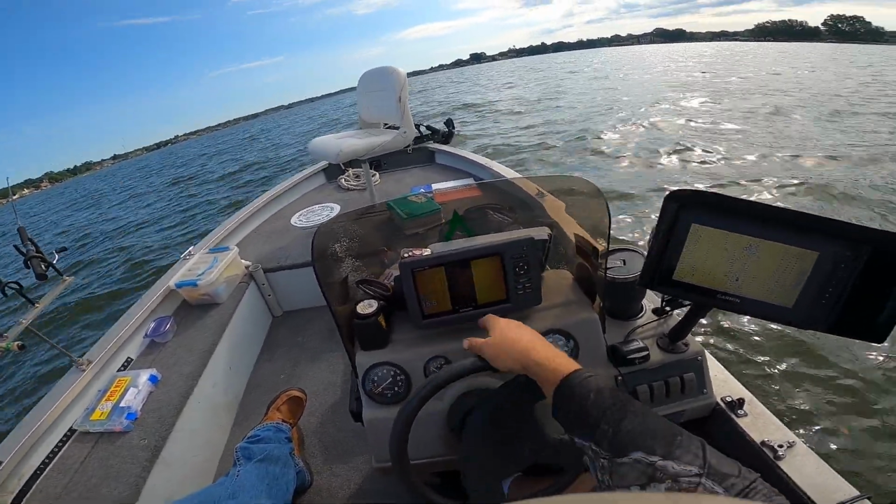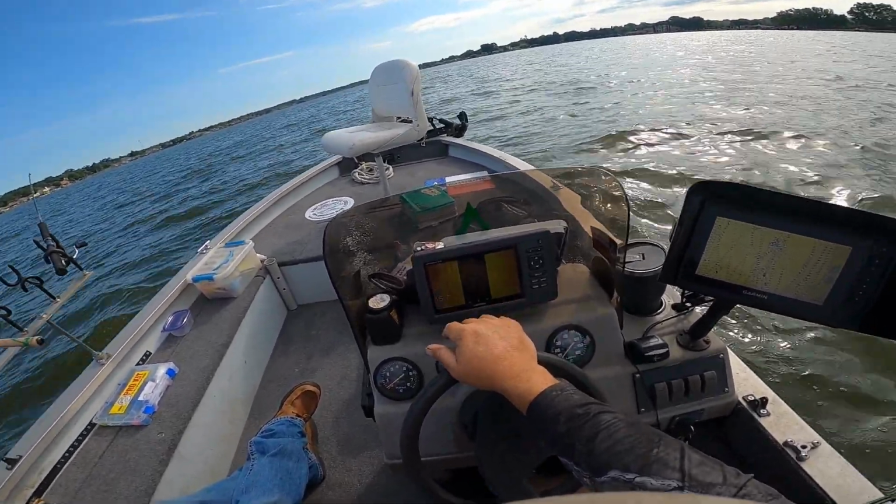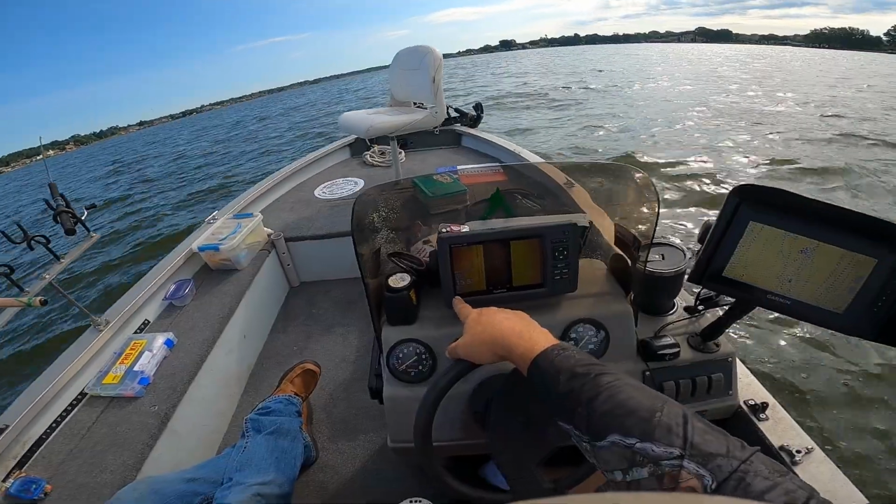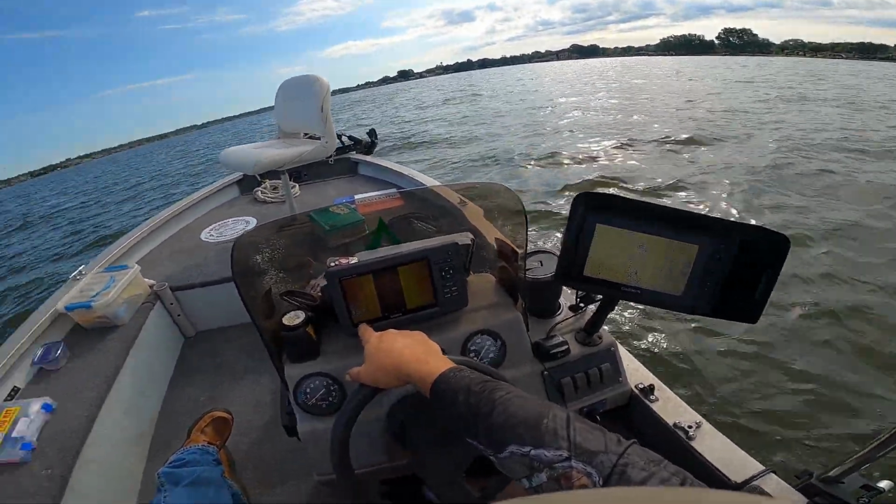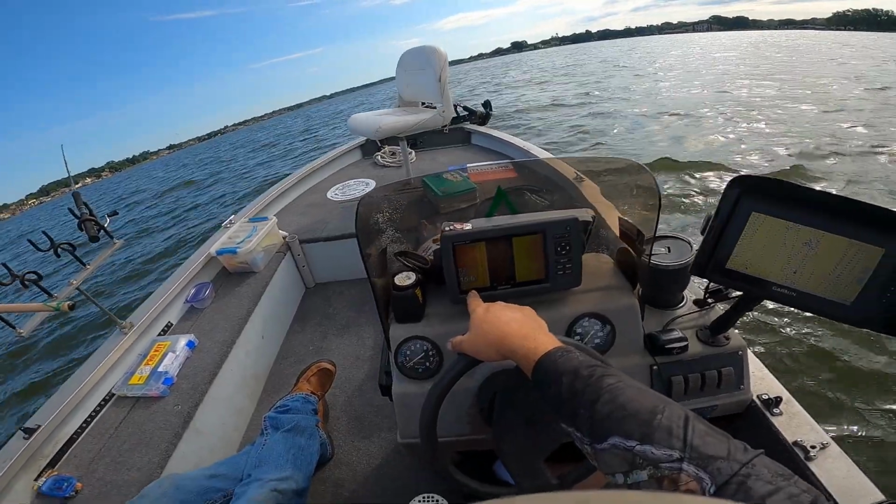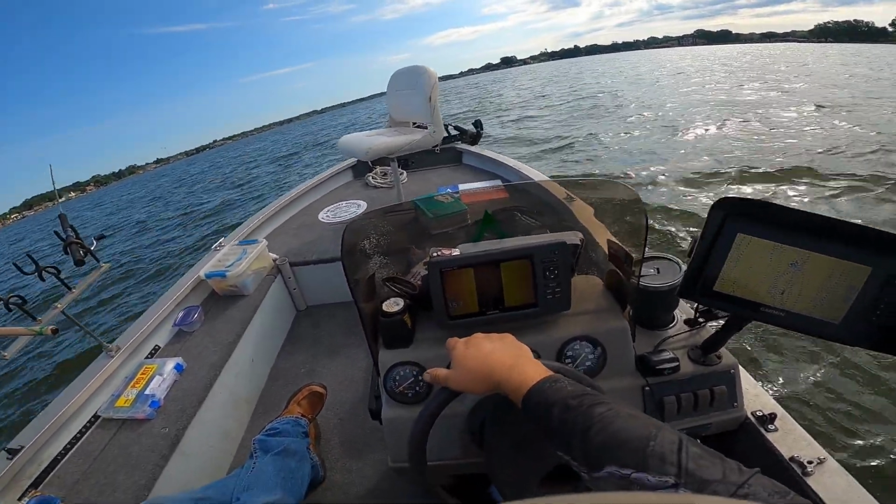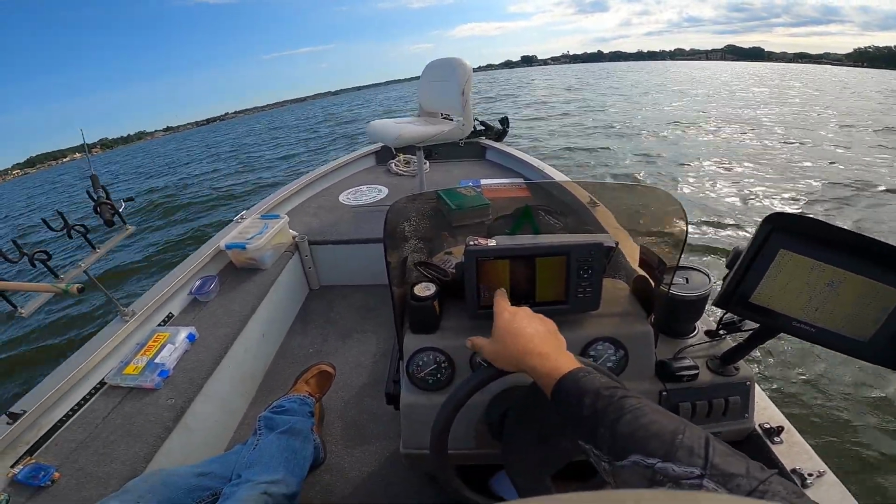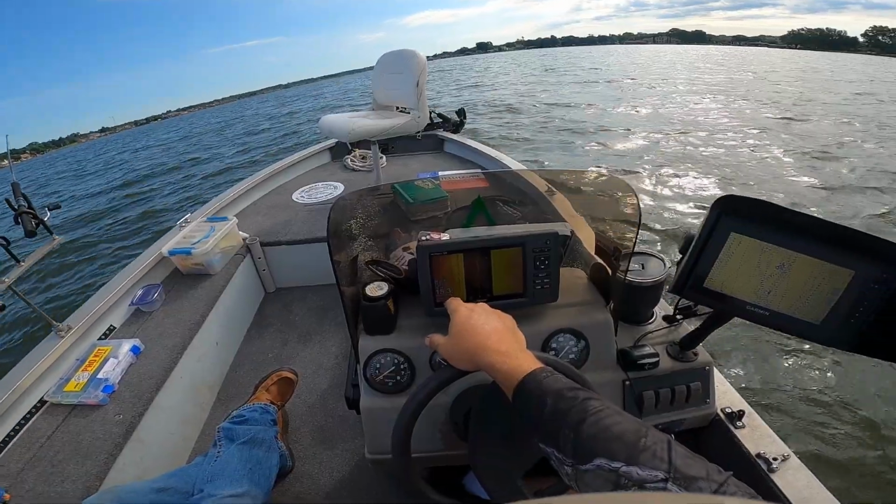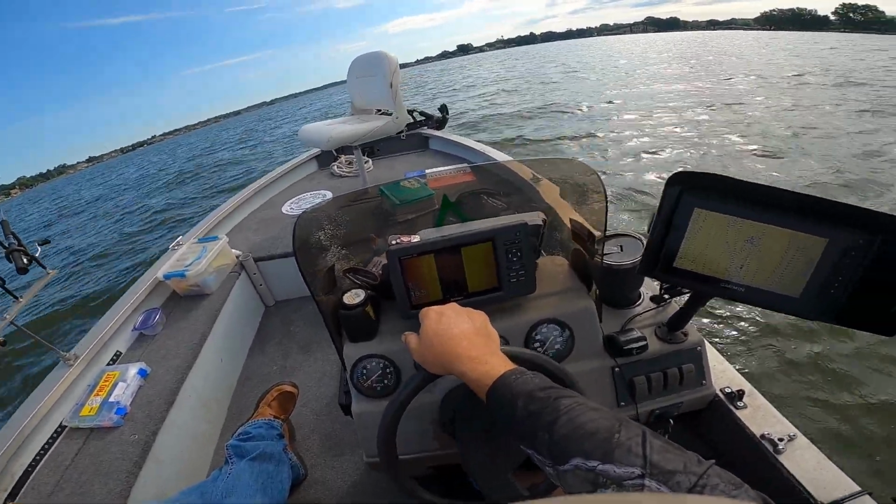And I've said this before, we're in 15 foot of water, you want to stay about 3 times your depth. So I'm scanning out about 50 feet. You know, 15 times 3 is 45. So I'm about in the right zone to get the best quality picture you're gonna get. And we keep seeing little logs and some schools of shad and stuff too.